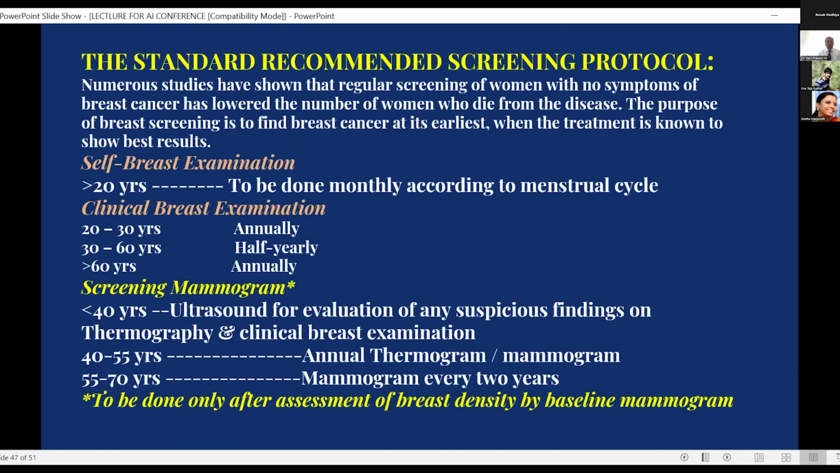So now, what are the ideal methods? What is recommended today as a screening protocol? Self-breast examination, then clinical breast examination, screening mammogram, thermogram, and clinical breast examination. So thermogram can start from age 20 right up to 70, whereas screening mammogram usually after 40 years.